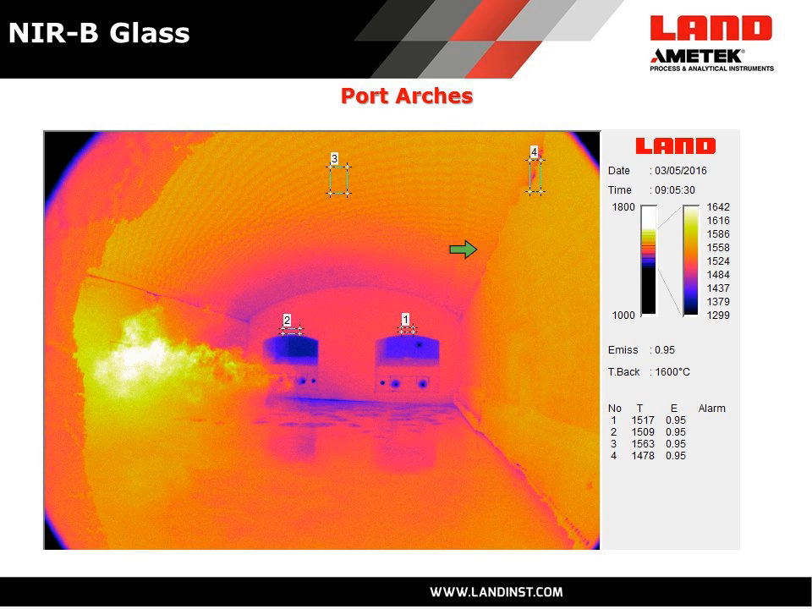You can also see that the customer has set up an area of interest on the crown, which is currently showing as 1563. And he's also monitoring an area here which he thinks may be a crack between the crown and the walls. And that's significantly cooler at 1478.